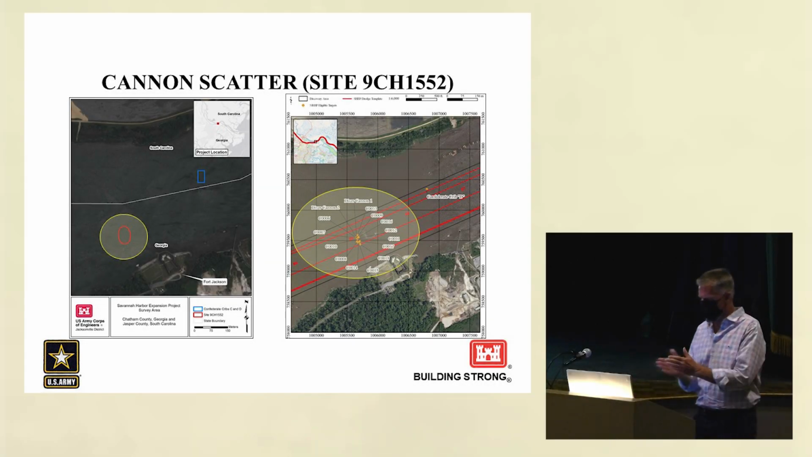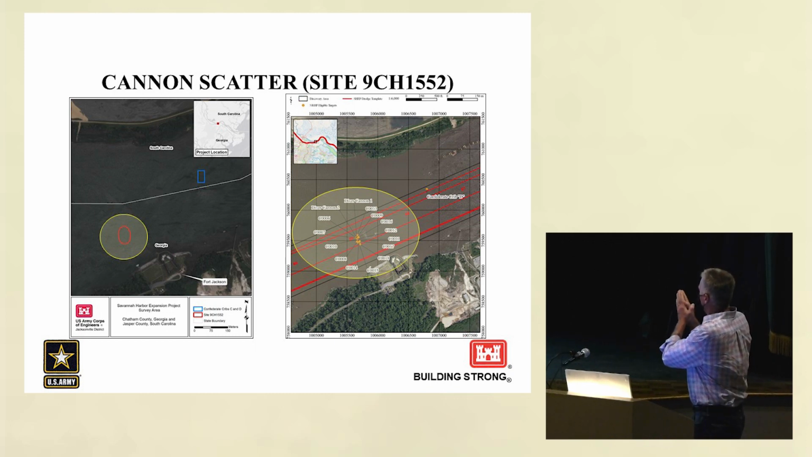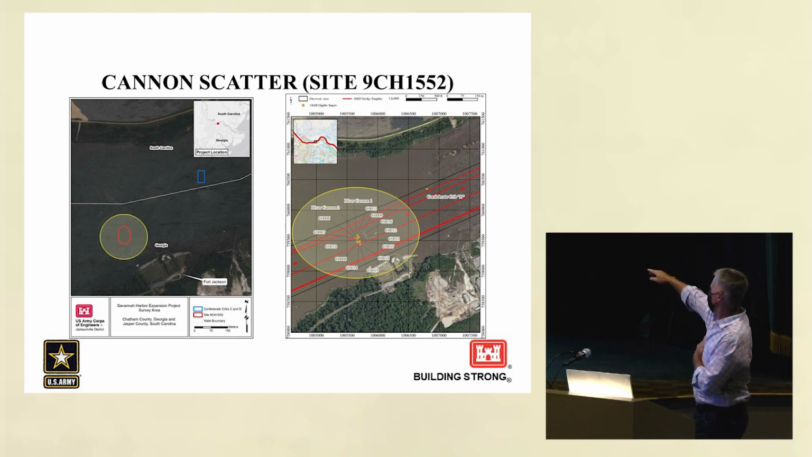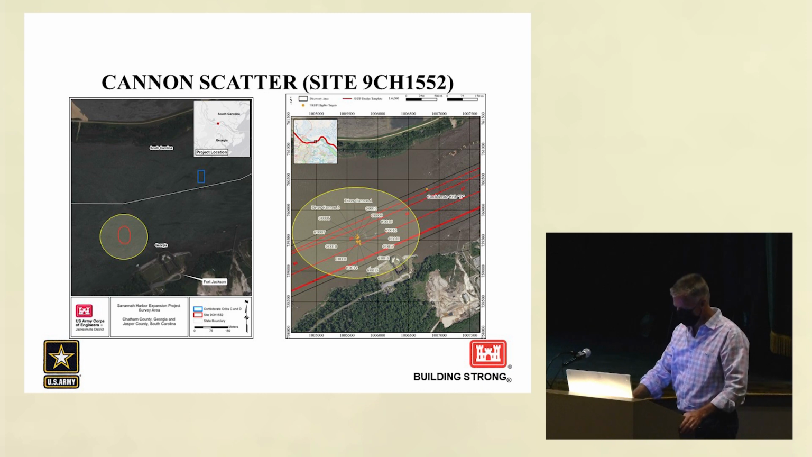Okay, the cannon scatter site. It's right upstream from Fort Jackson. Picture on the right, you can see Fort Jackson. You can see the cannon scatter. The Georgia's right, kind of north of that, and that is an area known as 5 Fathom Hole that we've come to find.